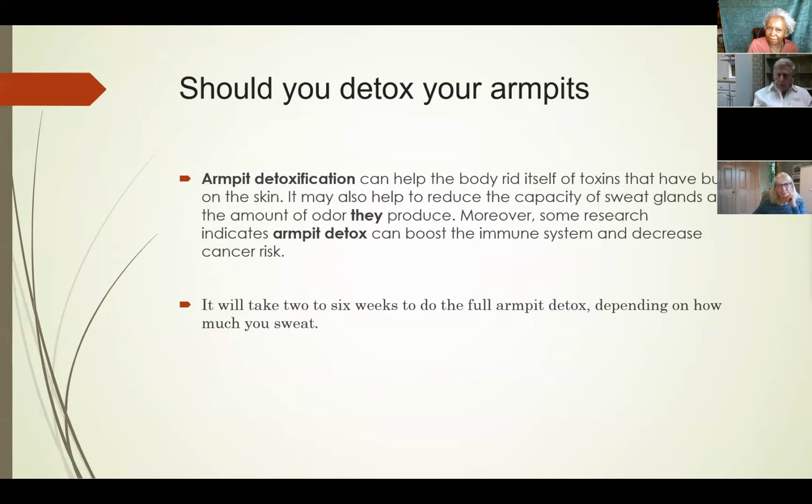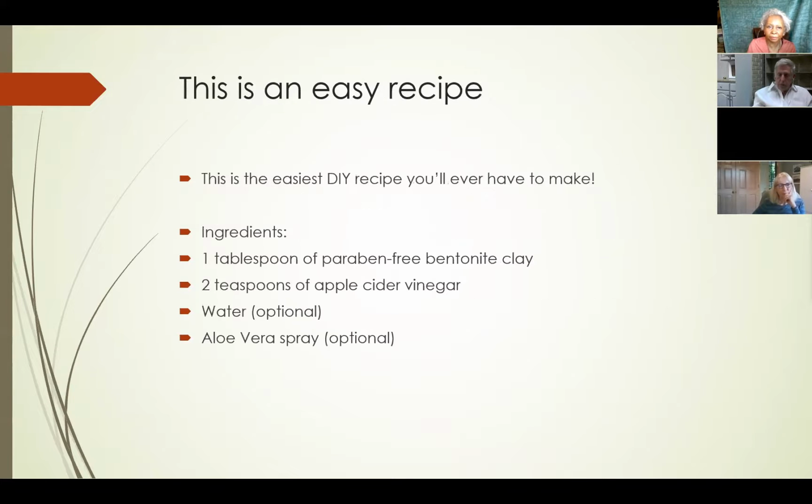Anyway, I'm going to go to the next screen because I want to get through this. There's a lot of slides here. I'm going to encourage everybody to do an armpit detoxification, and a lot of people don't know how to do that. It takes probably 2 to 6 weeks to fully detox your armpit. There's many ways to do it. Most of us don't think about doing it. Sometimes people will put baking soda under their arms and then it burns. And when it burns, that means that you're really toxic. If your arms are detoxed, you won't feel that burn from the baking soda.